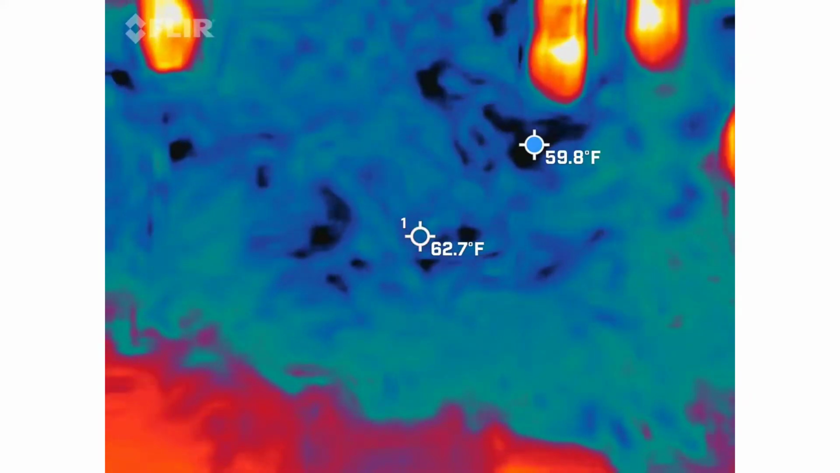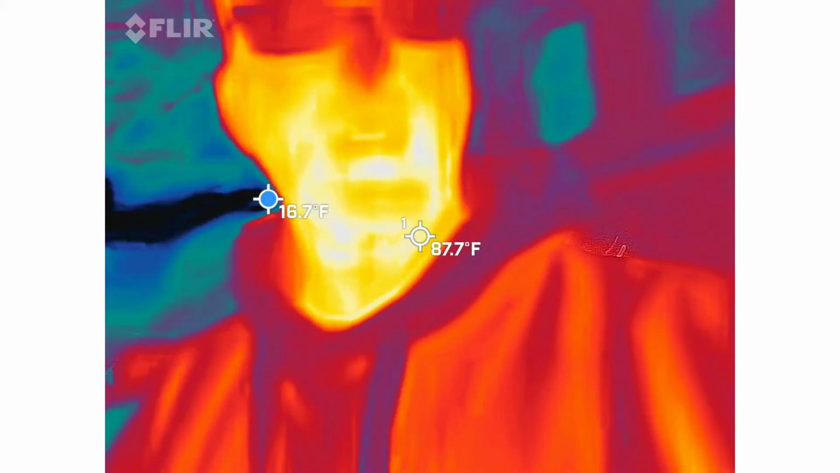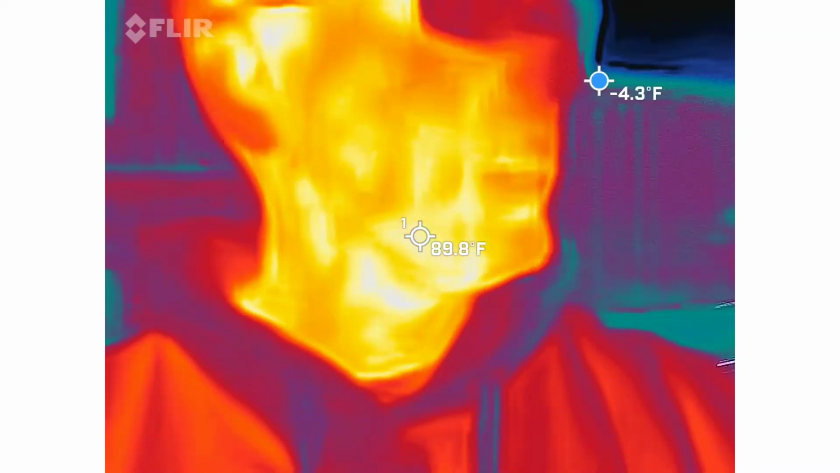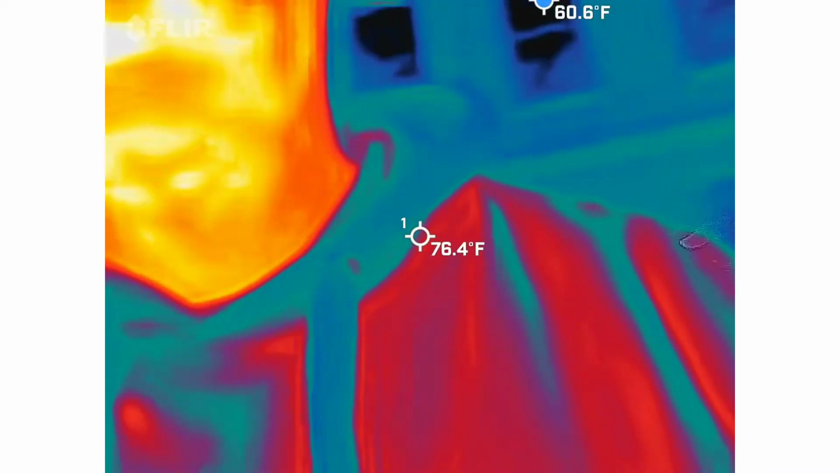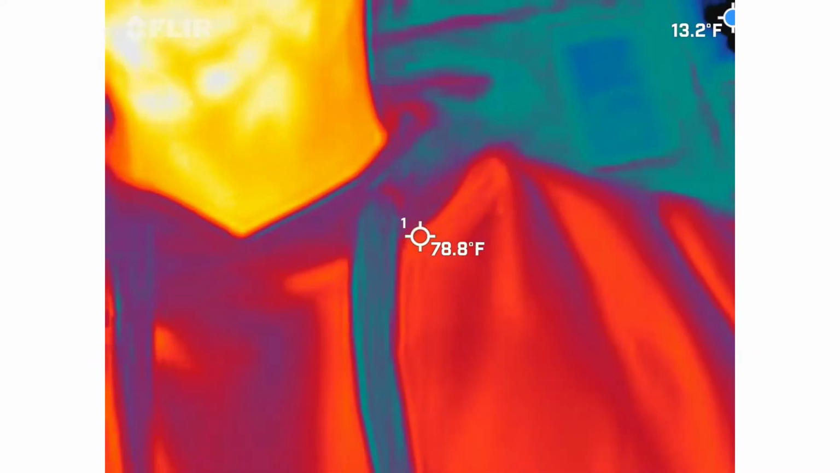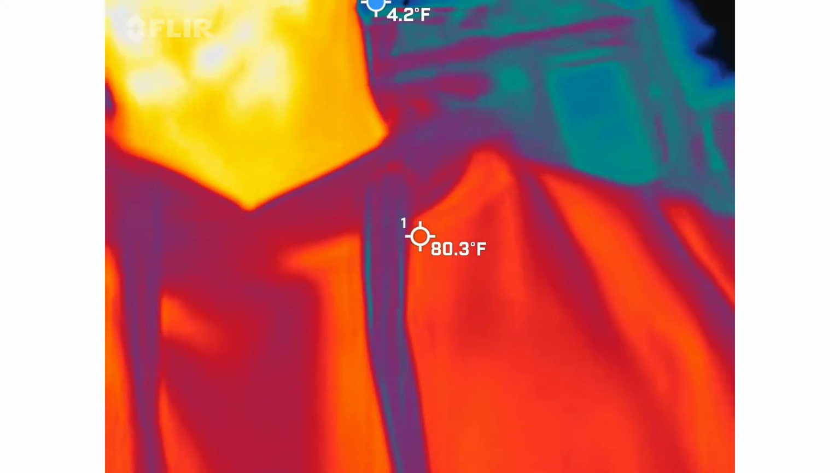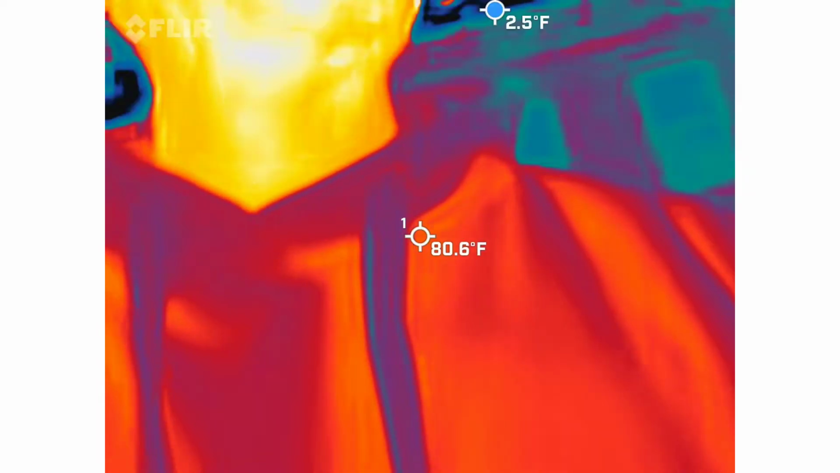Using thermal imaging, you should be able to see me in that camera. It should be the red, orange, and yellow guy. That means I'm the warmest thing inside the picture. So what are we looking for with this, girls? Do you know? Things that are warm. Not warm, but cold. Right, we're looking for cold spots, literally.